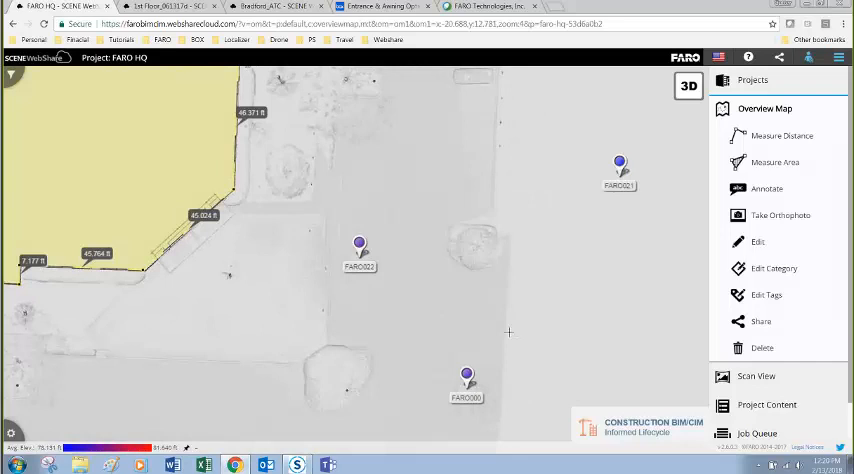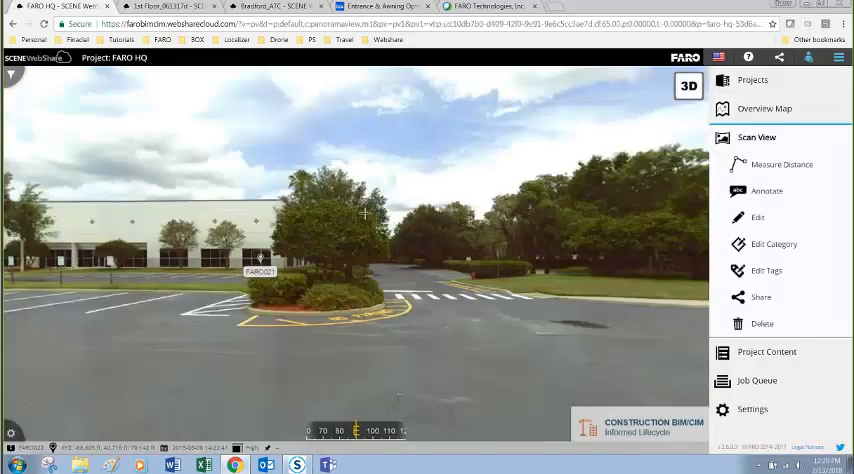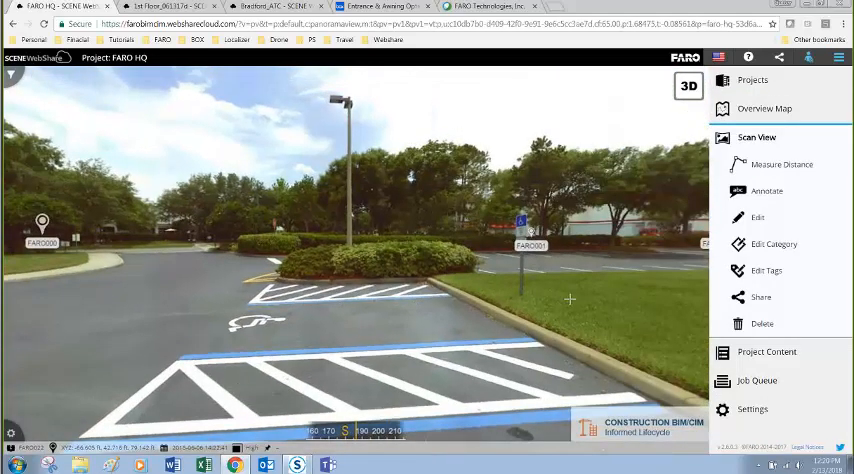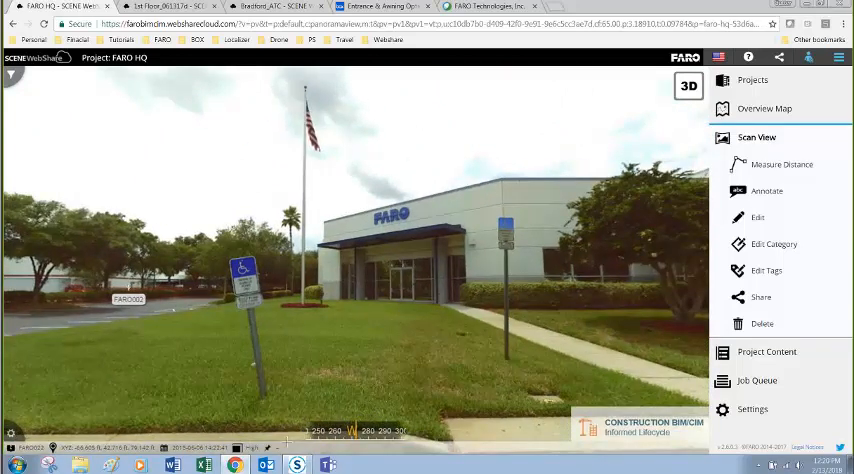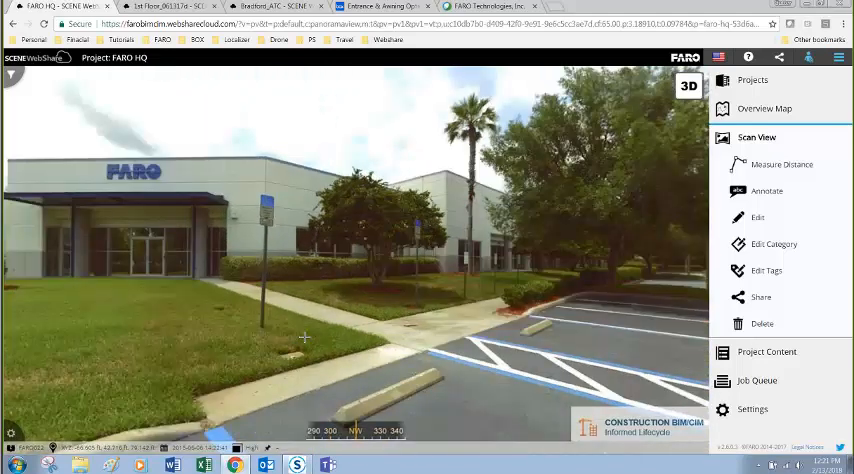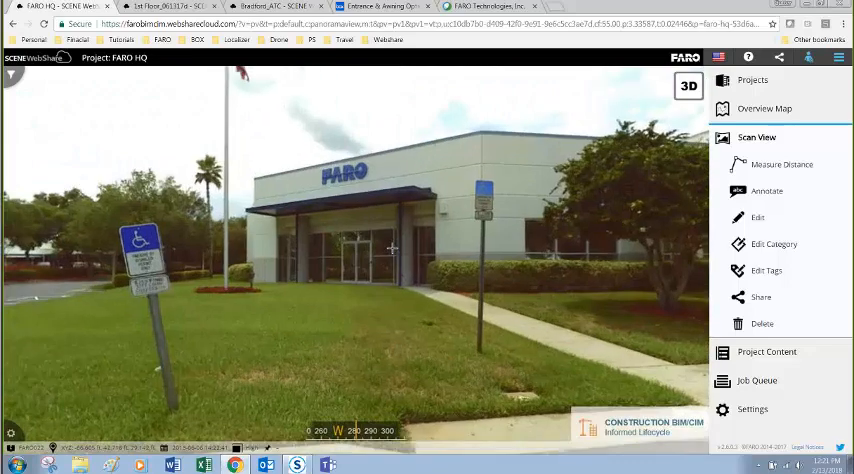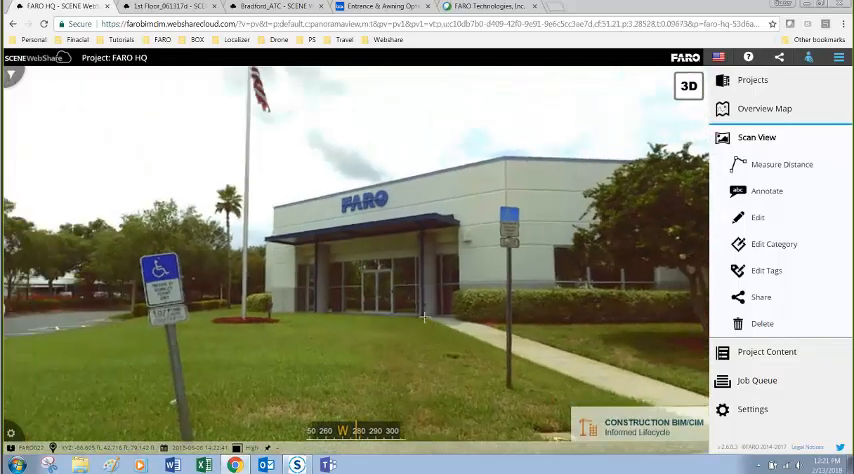So I'm going to jump now into scan number 22. And we are now looking from the view of the scan position. The user can click and move around, and you may notice the compass at the bottom of the screen indicating the direction that the viewer is looking. Also, with the scroll wheel of your mouse, you're able to zoom in and out.